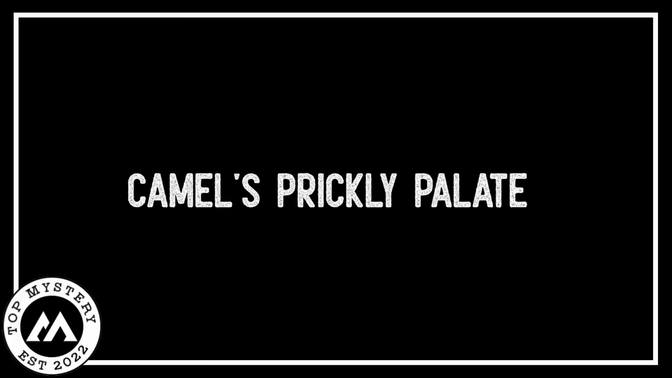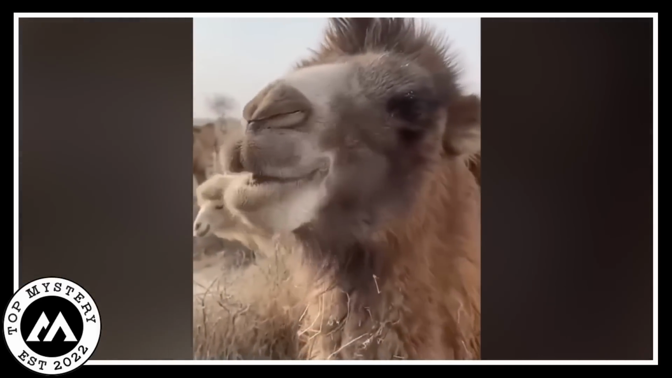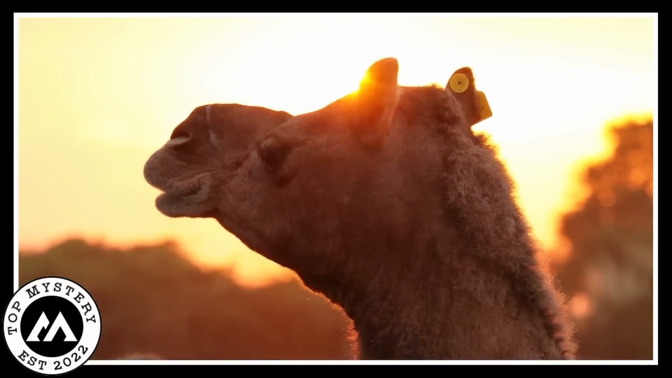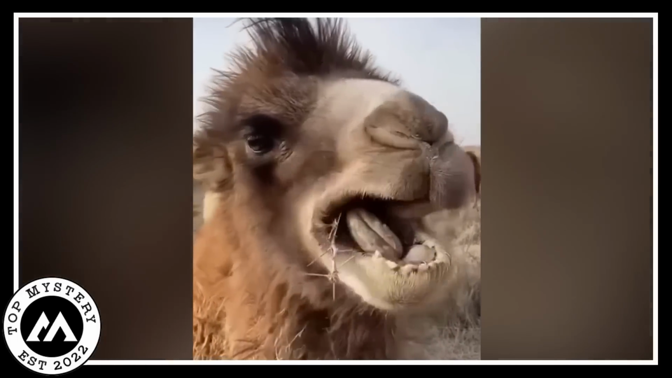Camel's prickly palate. Have you ever wondered how camels eat prickly desert vegetation without getting sore mouths? It's all because of their incredibly hard palate. You know, camels have this peculiar feature that serves as a shield of protection at the top of their mouths.